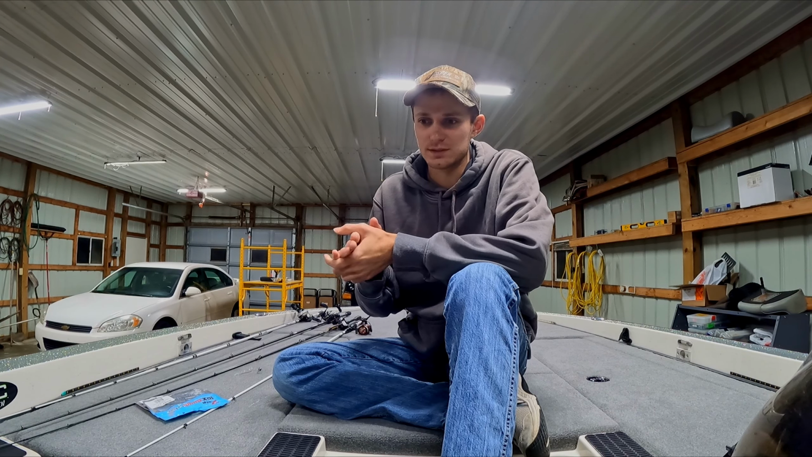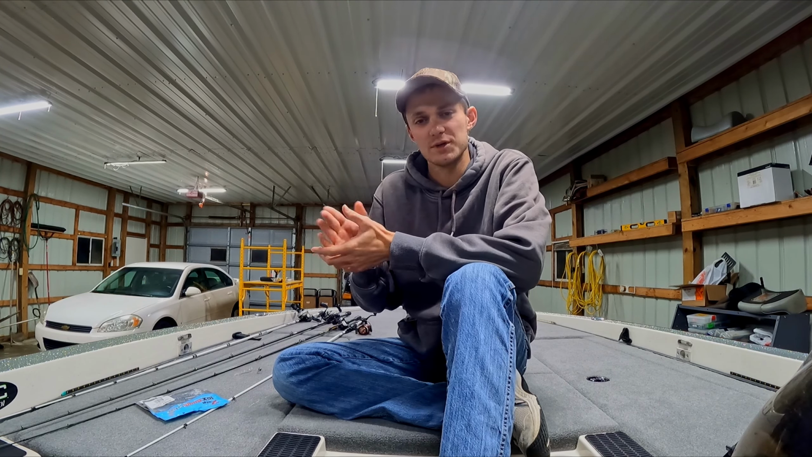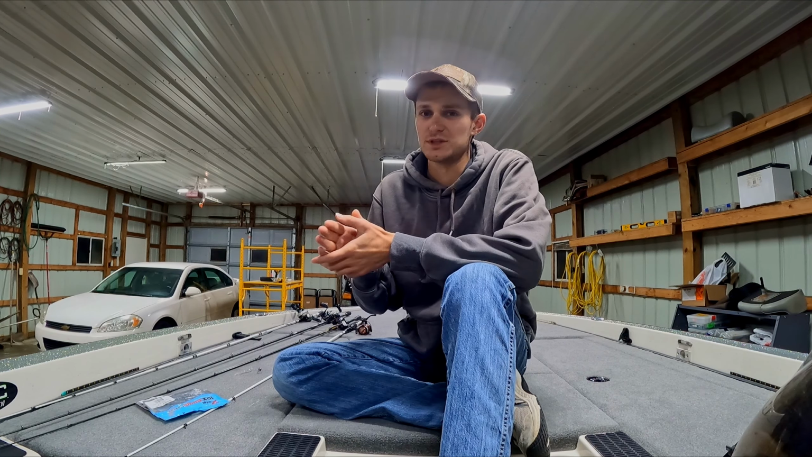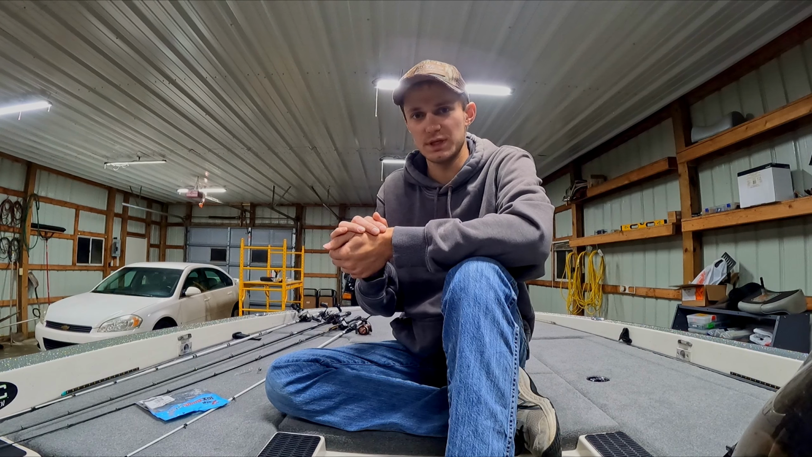If you pull up there, scan around with your down imaging or live scope, it doesn't matter. If you don't see any bass there, just keep driving around, move on to the next one, and keep searching until you find them, because when they're suspended, you can find them on the electronics. The hard part is catching them. So let's go ahead and talk about what to use to catch these fish.